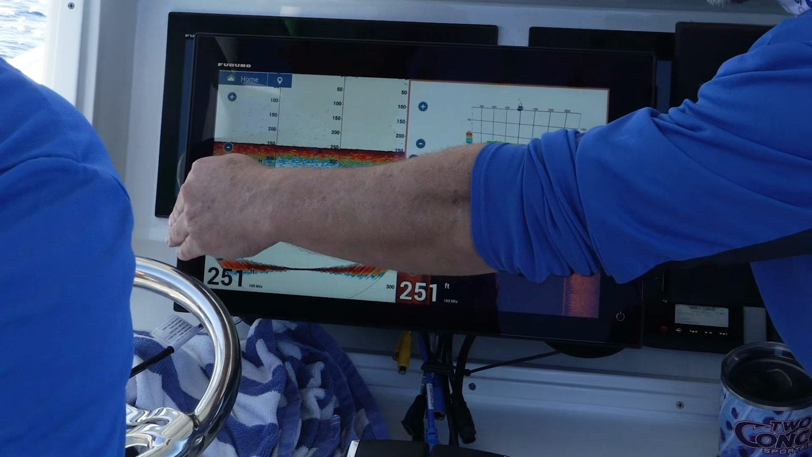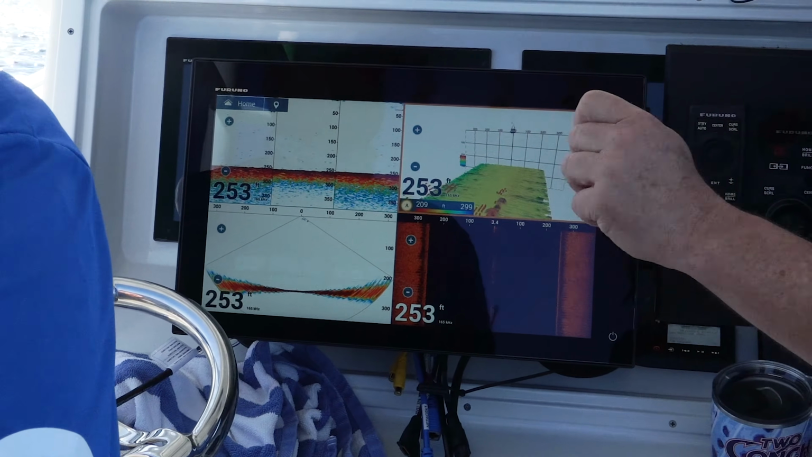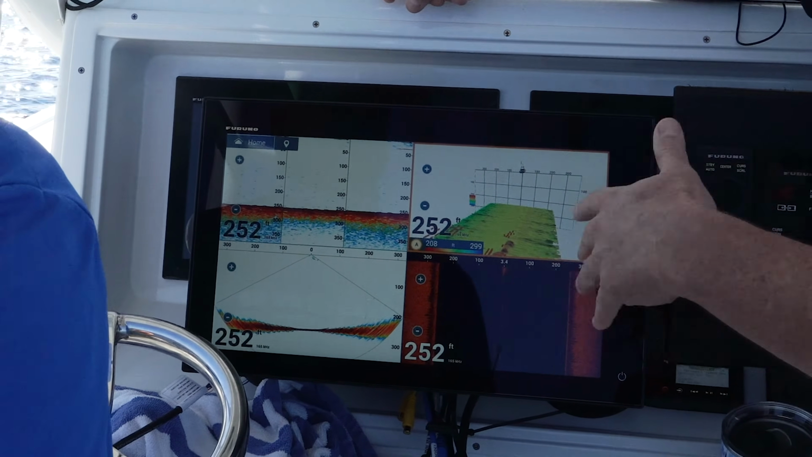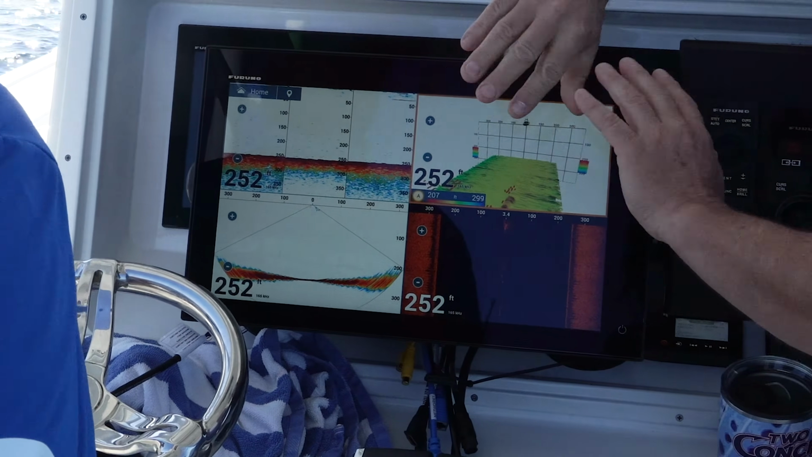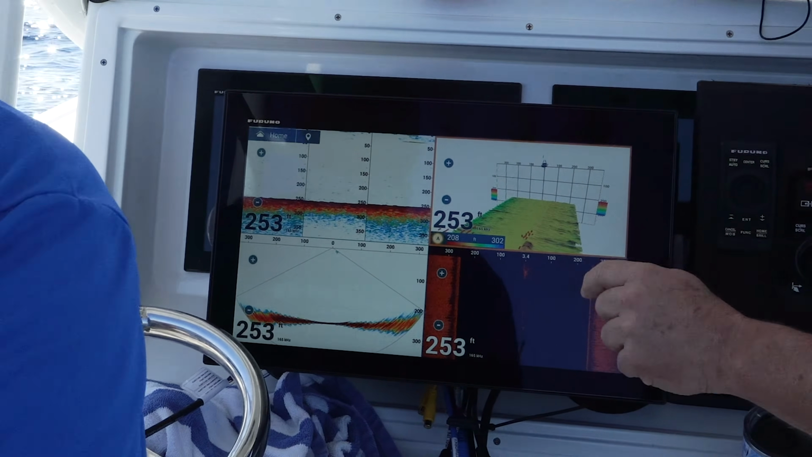So if you have the transducer for the DFF3D in the right spot on your boat, like this yellow fin in front of the first step, or mixing it in with our combo transducer, where we put the fishfinder transducer and the DFF3D transducer in the same housing, you can run at speed and mark fish.